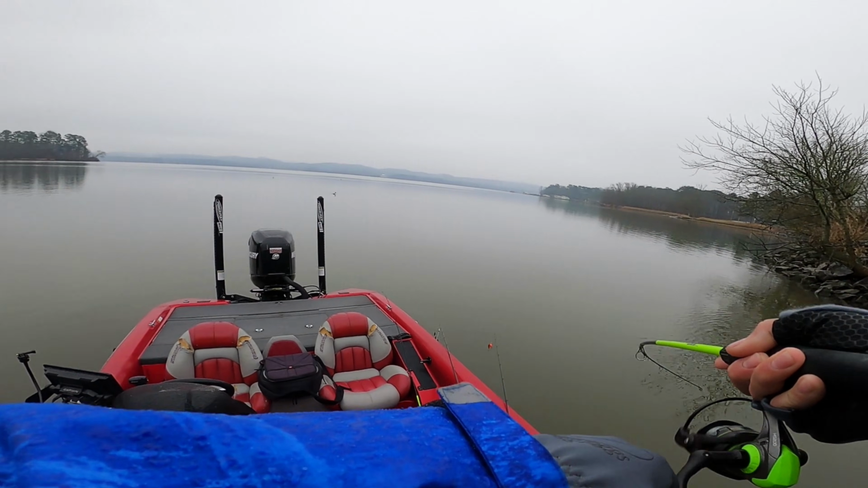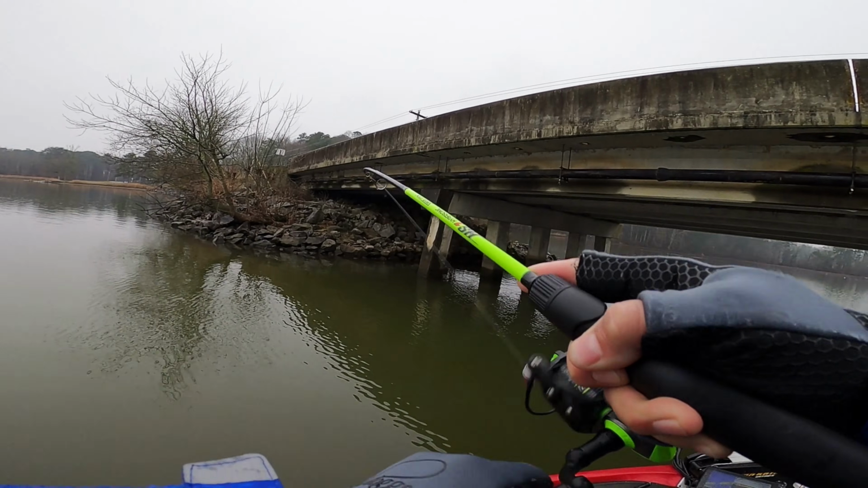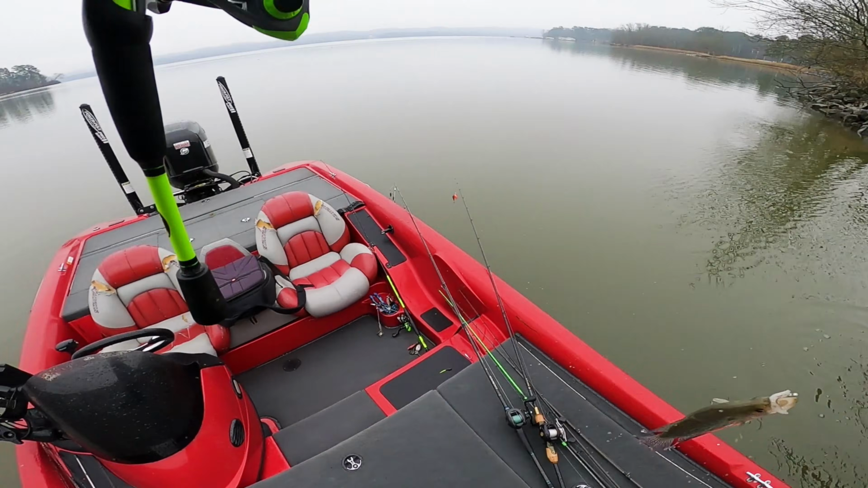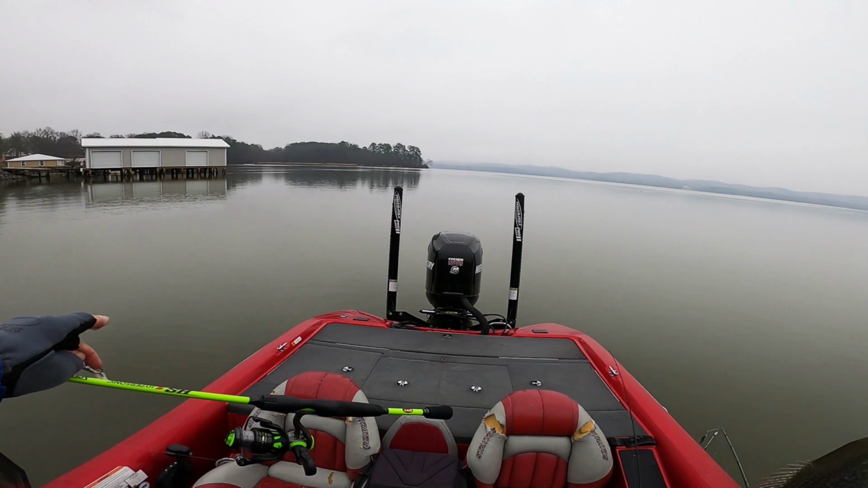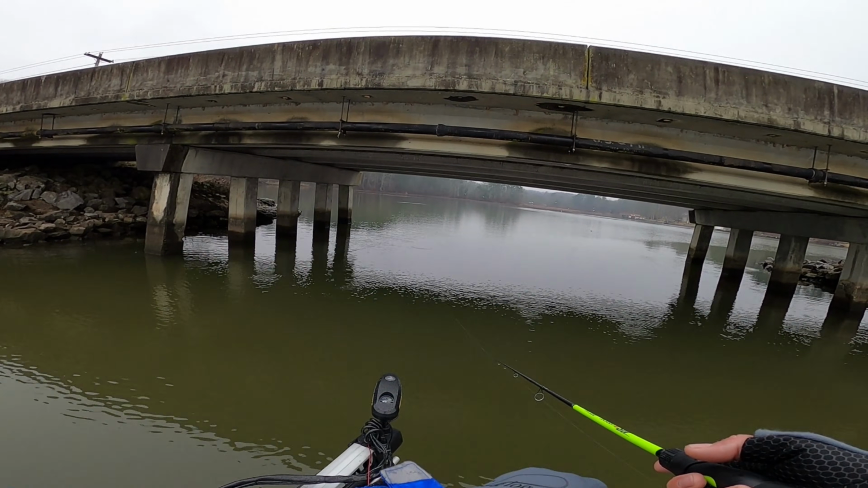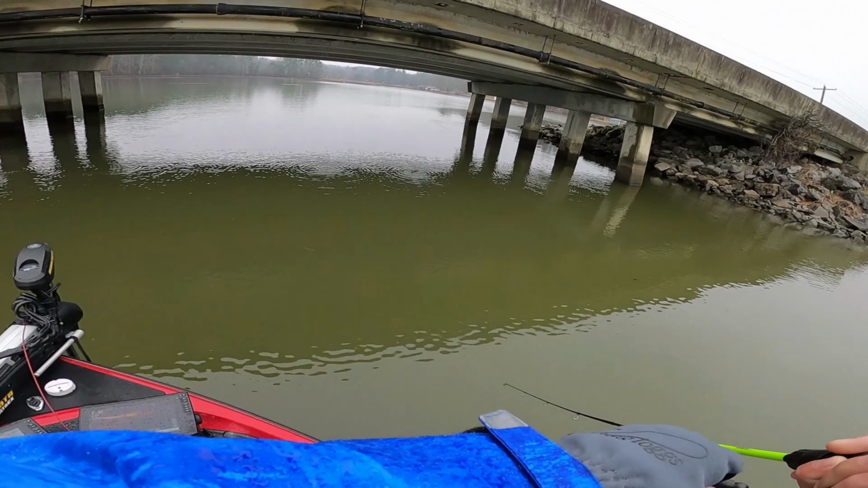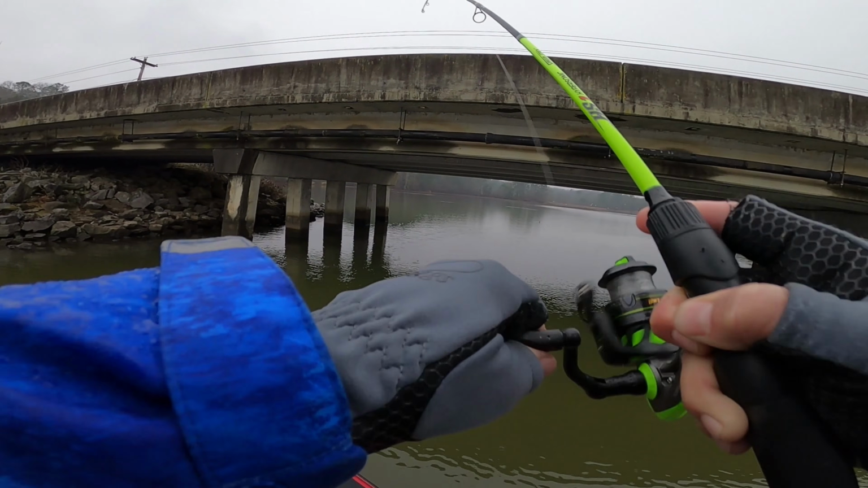There's one. Had to downsize on them. Yep, fighting hard. Just needed a little downsizing. These fish love feeding when they're up under these bridges. They love eating. Woo! Another one, back to back. That's what it was. Downsizing. Fighter. This is a big one.